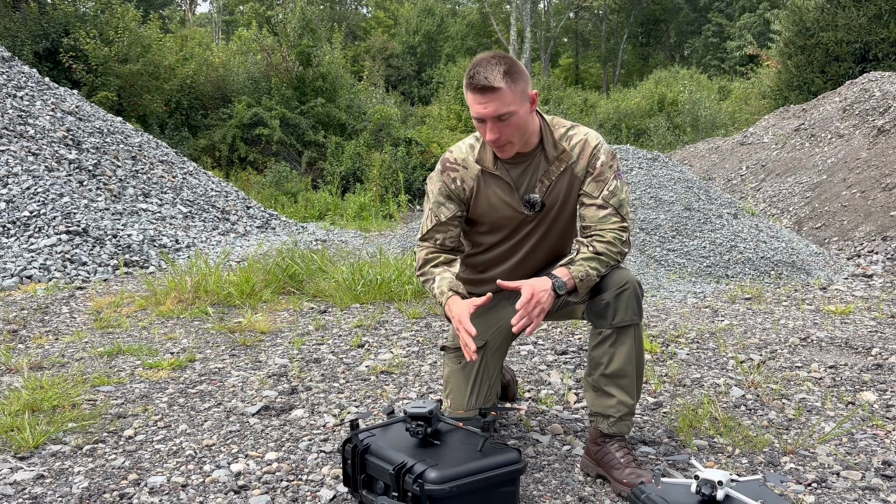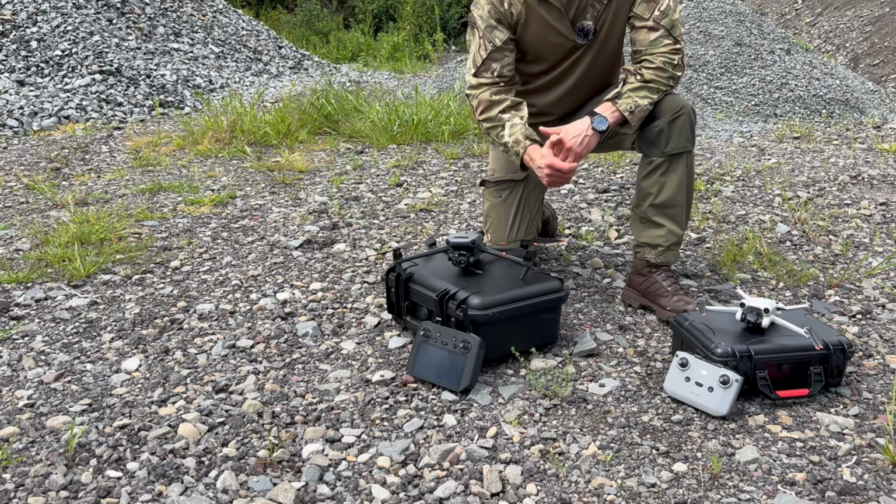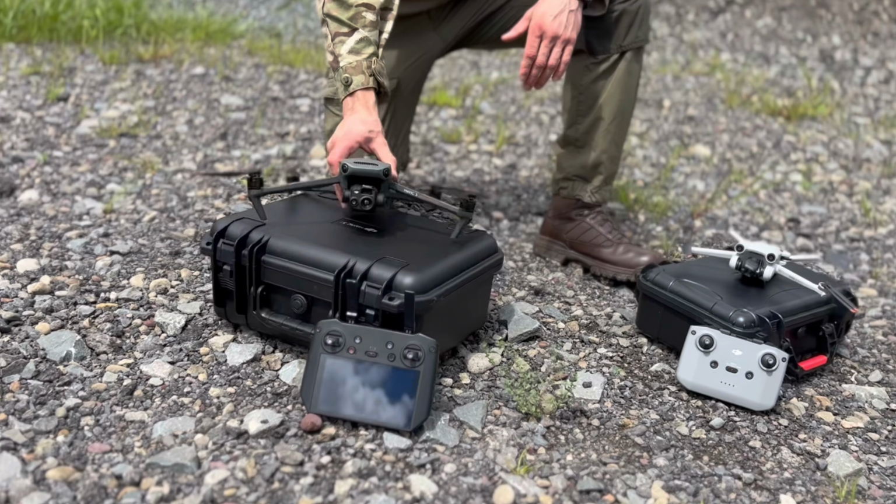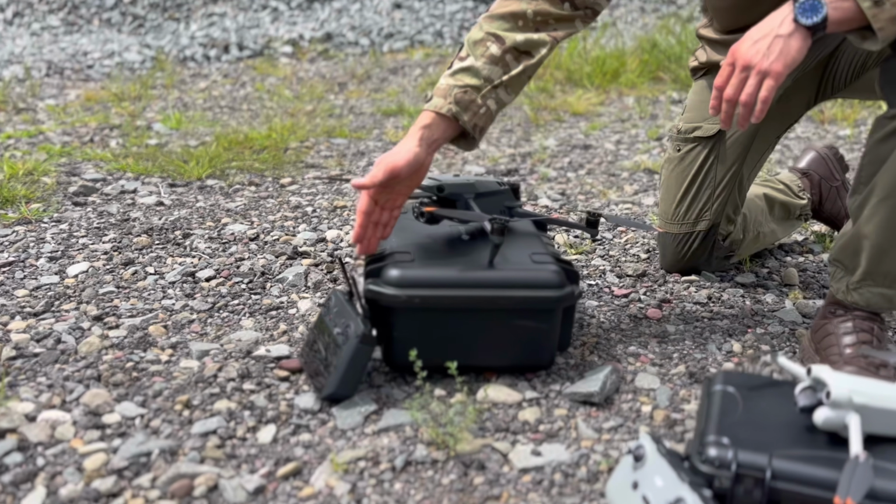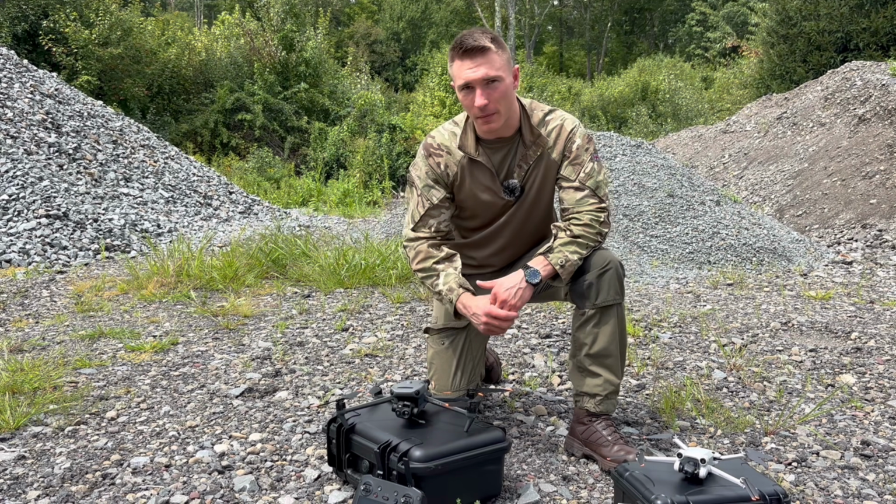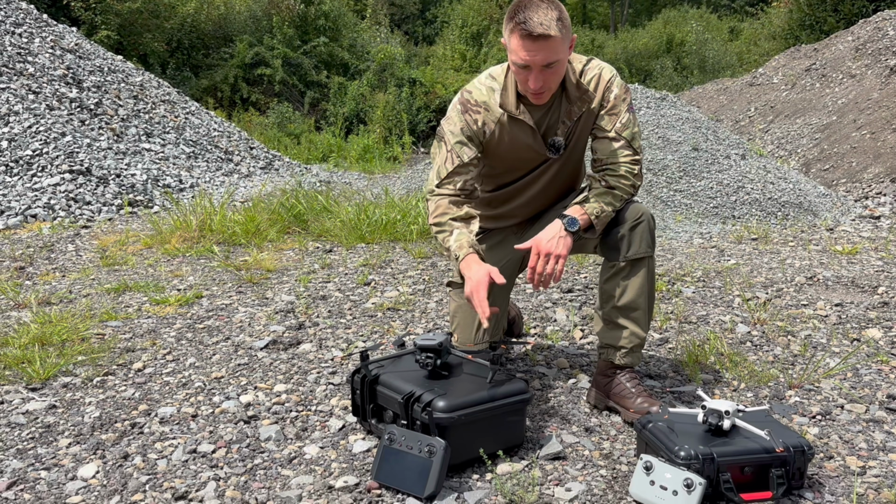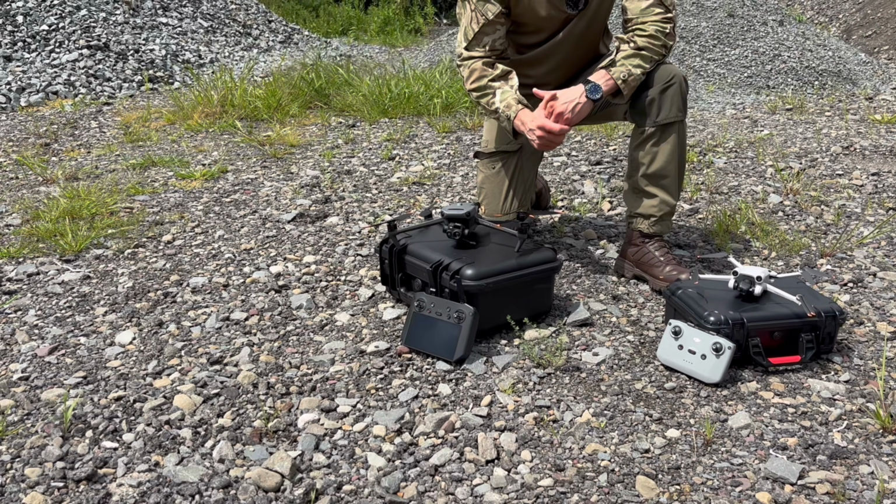So let's start talking about this guy here. This is the main one we're going to be using today, and this is the Mavic 3T made by DJI. This one has seen a lot of combat use in the current conflicts. So what are its pros and its cons and its specs? Well, it's about an $8,000 drone. It's a quadcopter, meaning it has the 4 propeller blades, and it also comes with a separate controller. Camera-wise, it's got a very good resolution thermal camera and standard imaging camera as well.